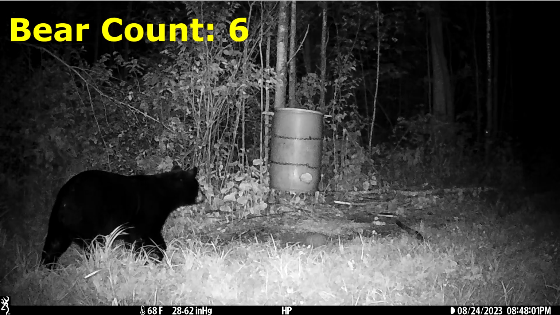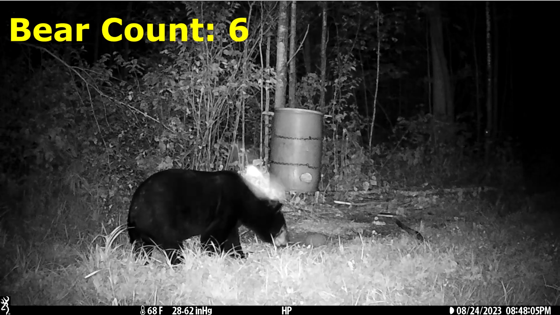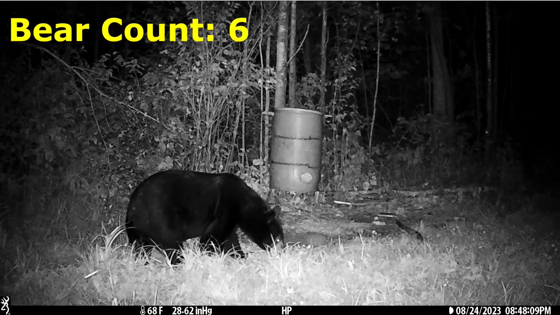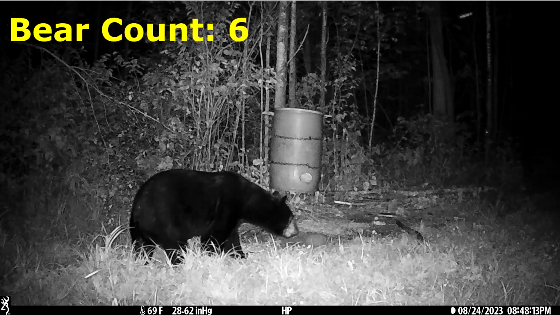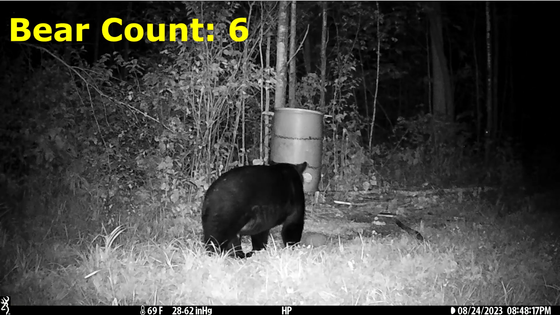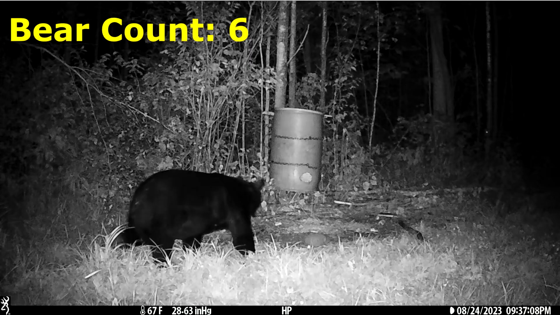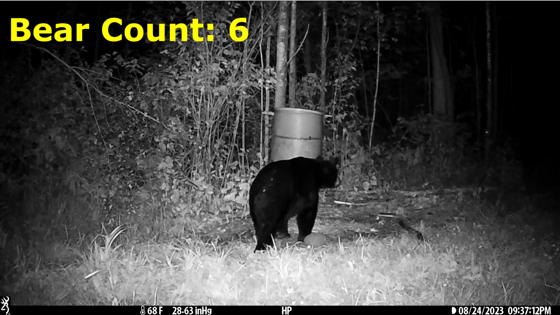We don't see anything else until the next evening on the 24th at 8:48 p.m. That same large male shows up again, and then he leaves about 15 minutes later. About 30 minutes later, he again shows up at 9:37, and he stays around for about an hour this time.